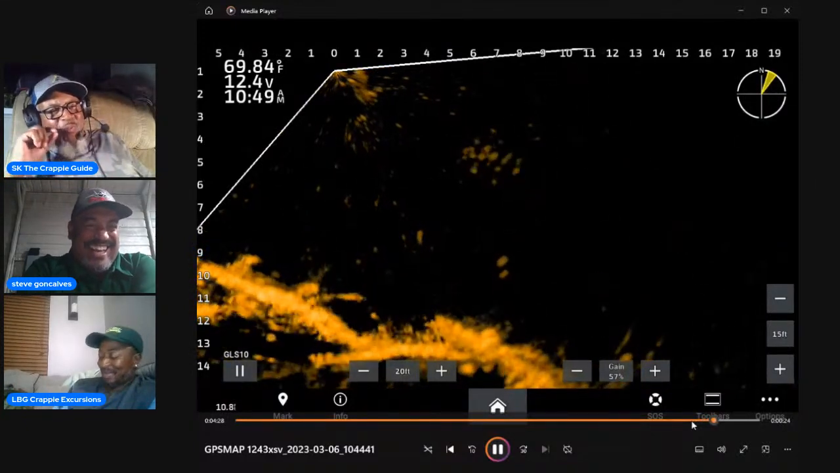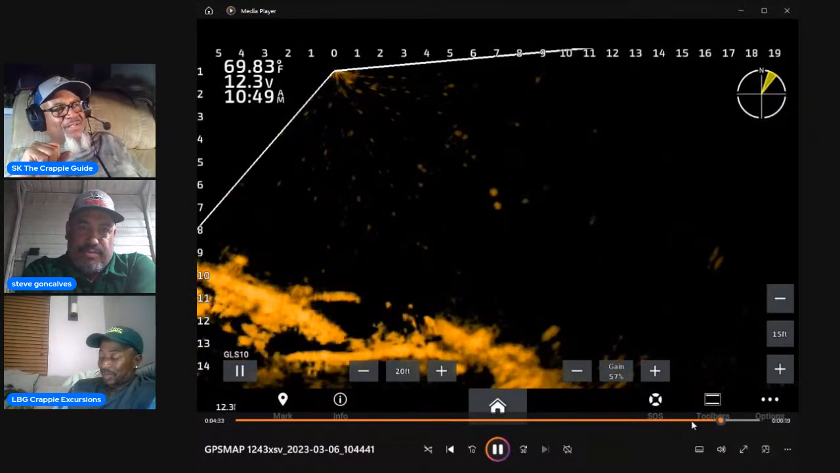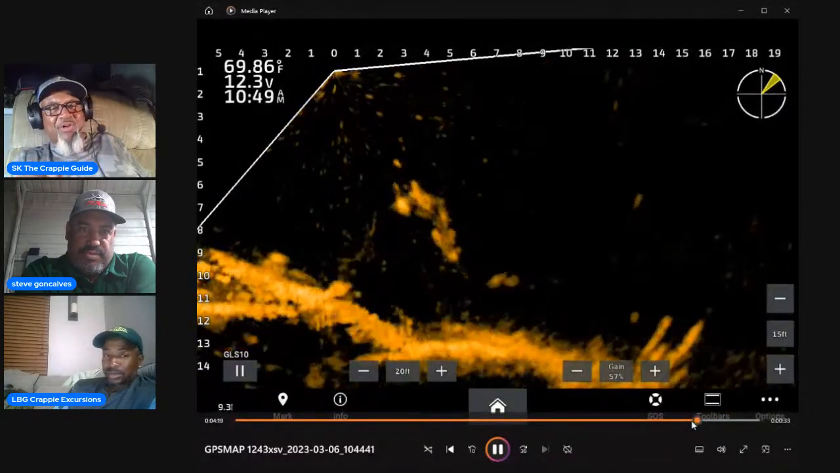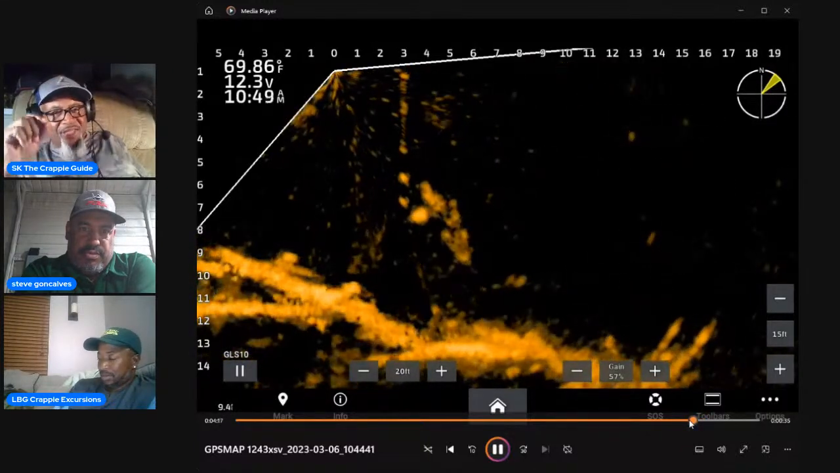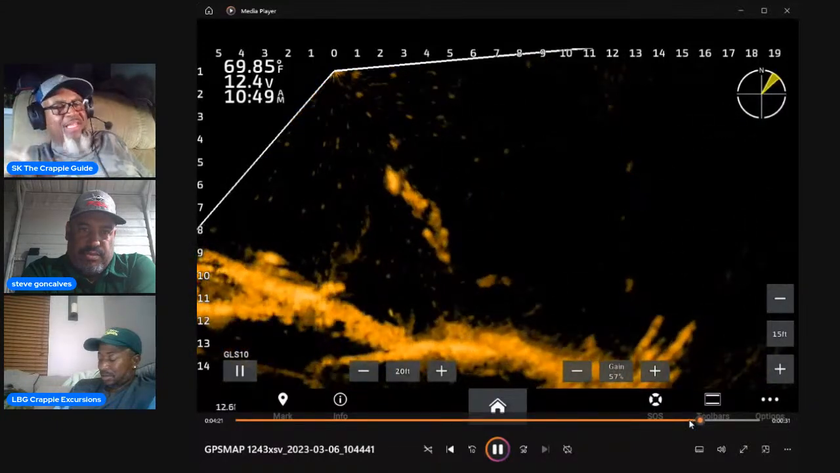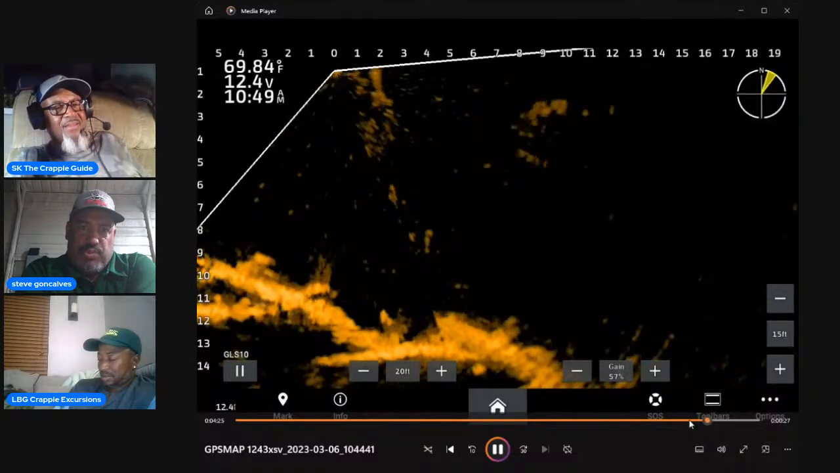One of the funniest things that I've seen is there'll be guys that have live scope and they got the helm recording going. They'll get that jig close, the fish will react, and they leave the jig in the fish's face. And then the fish turns and goes away.